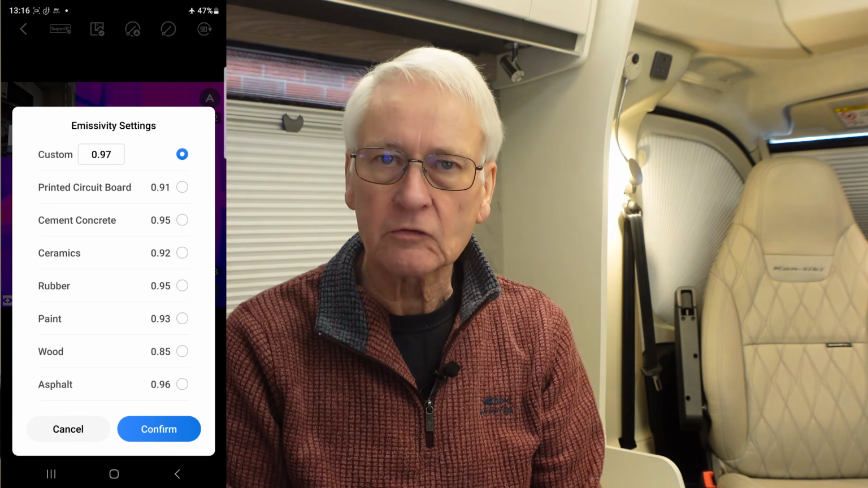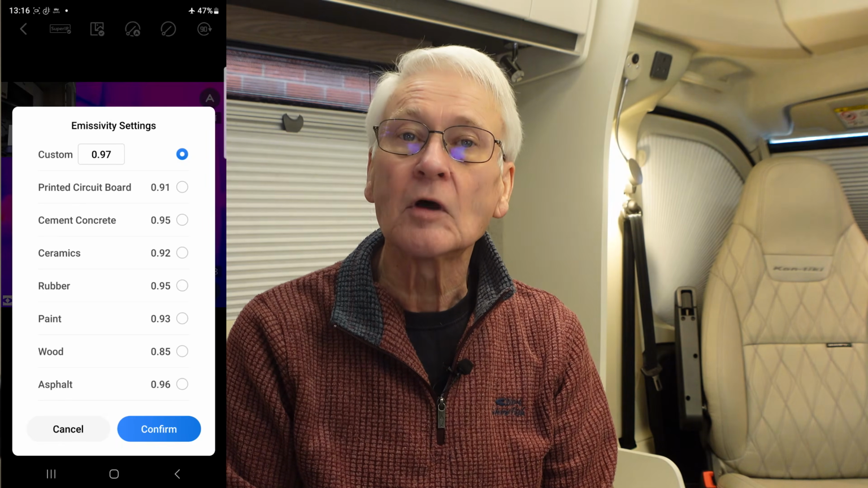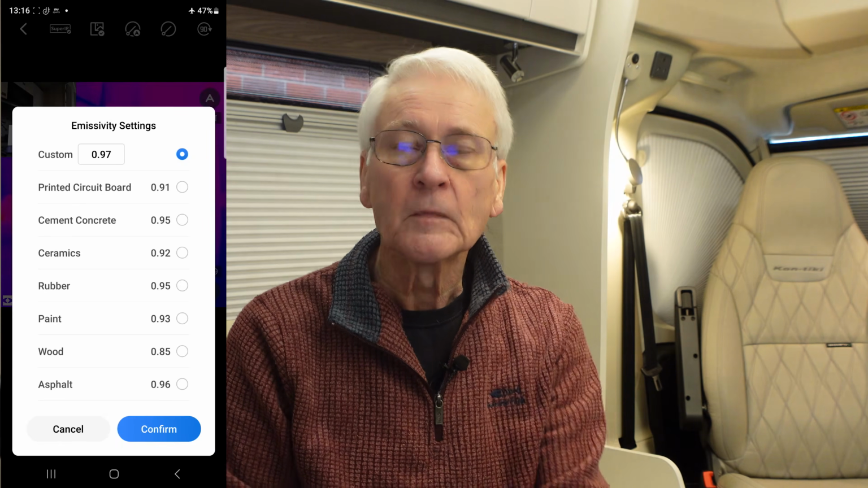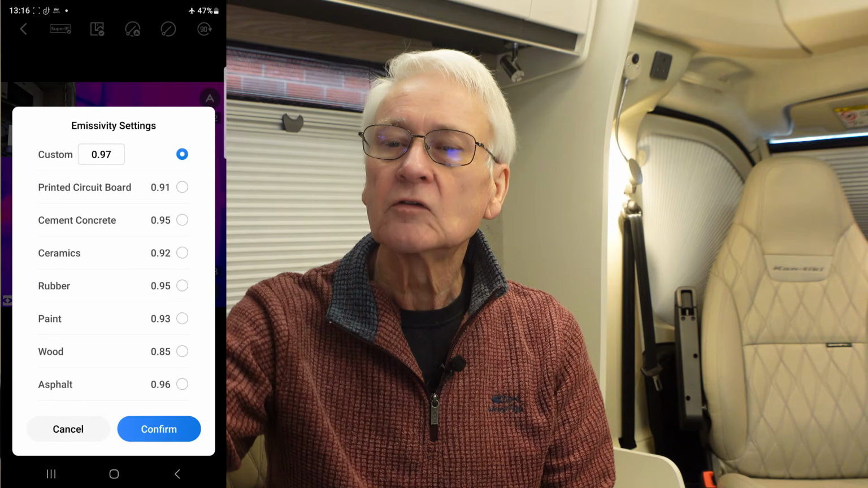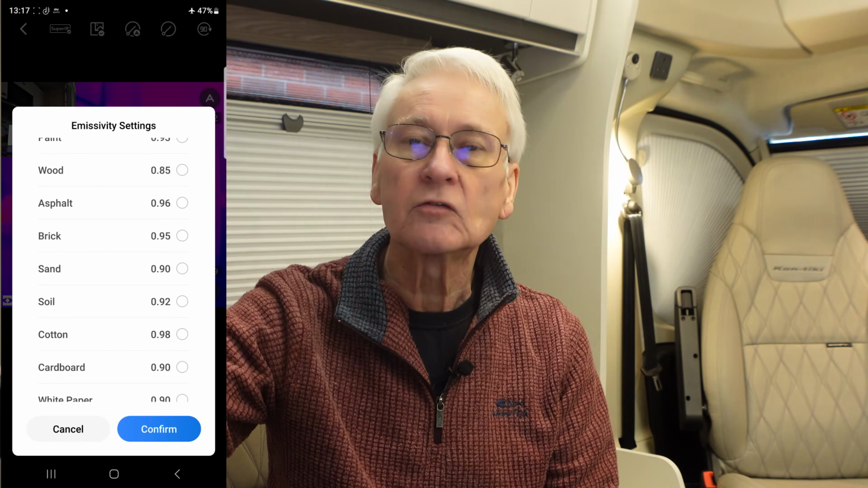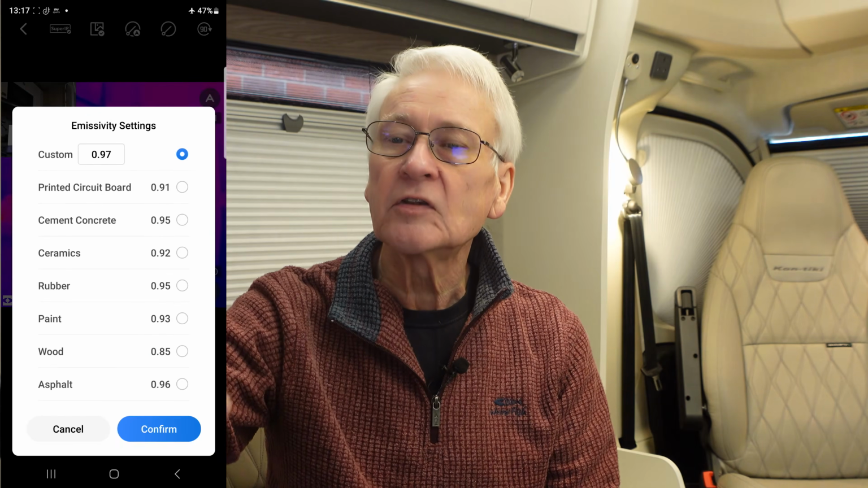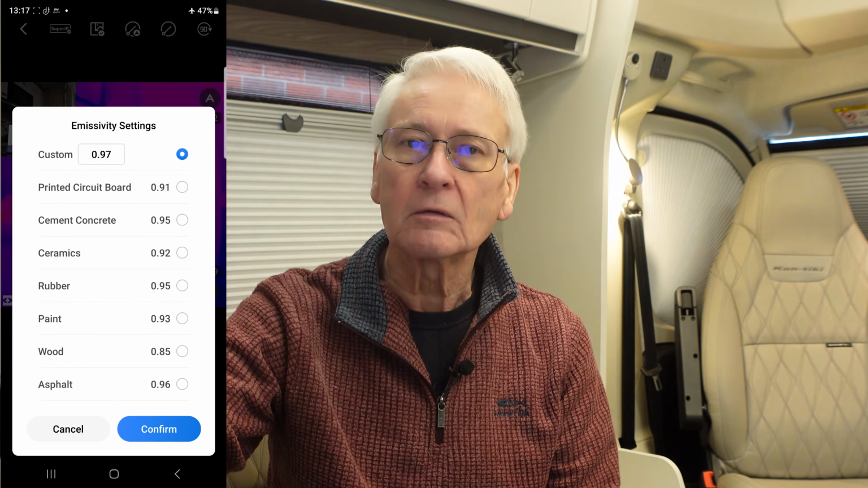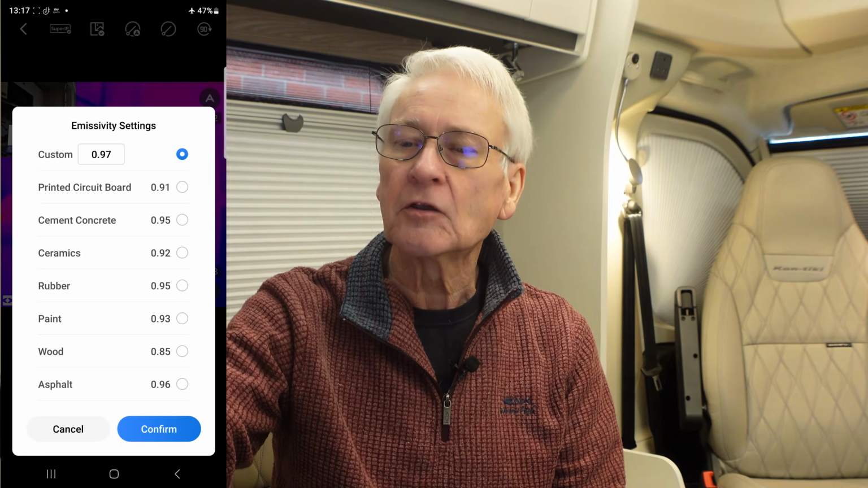So you've got what's called emissivity, and that's not easy to say. The idea of emissivity is different objects emit different amounts of infrared radiation. So if you know what you're looking at, you can set it for various things. So if you're looking at bricks, you can set it to 0.95, I've left it set on 0.97. I'm not desperately trying to get it that accurate. You just hit confirm for that.